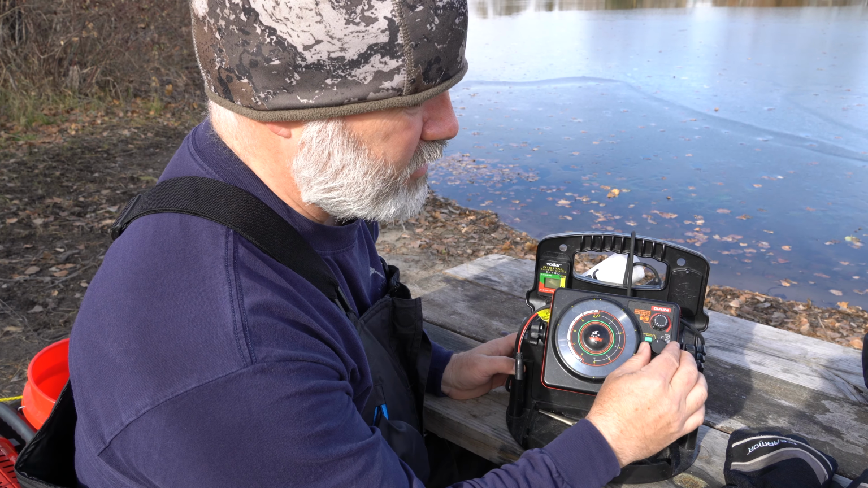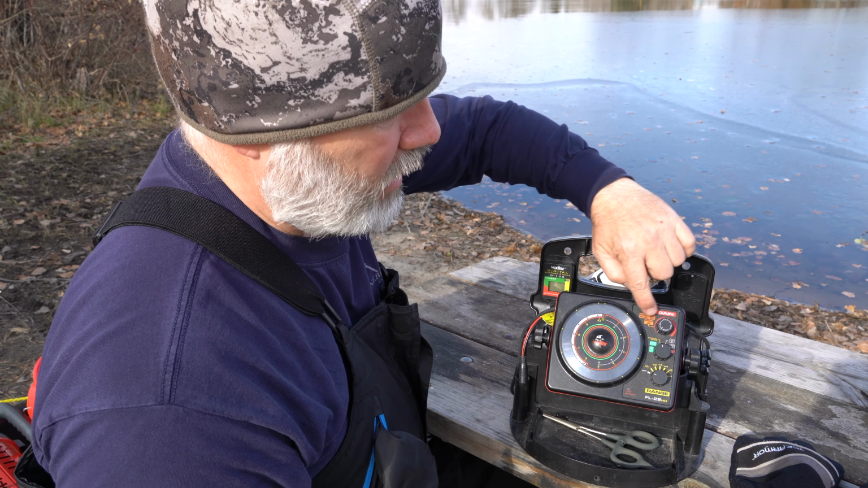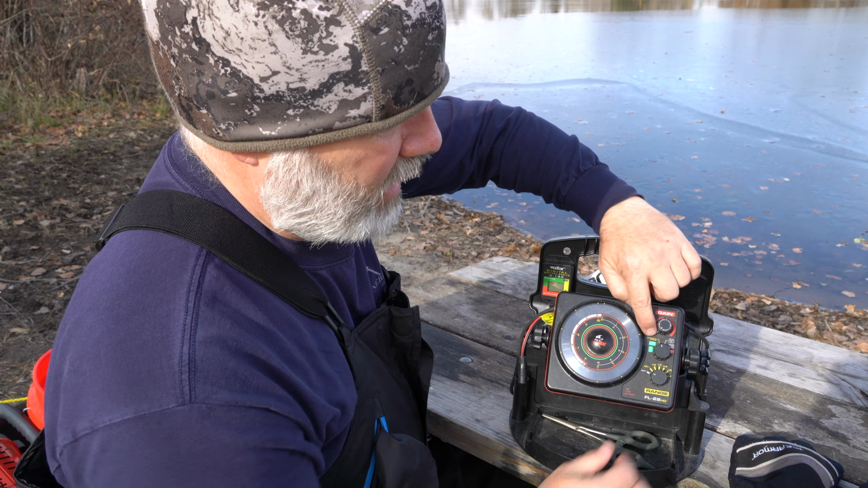I have two options here. I have a normal mode and I have a low power mode. And what that low power mode allows me to do when I'm in shallow water, this thing will blow out. I'll show you what that looks like.